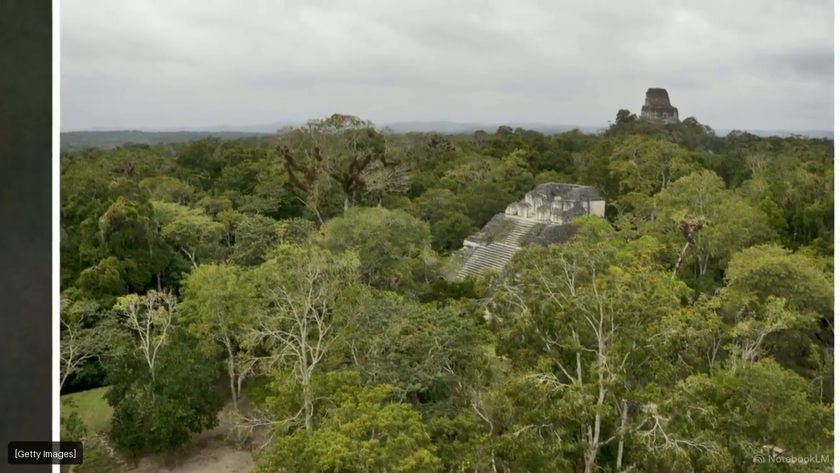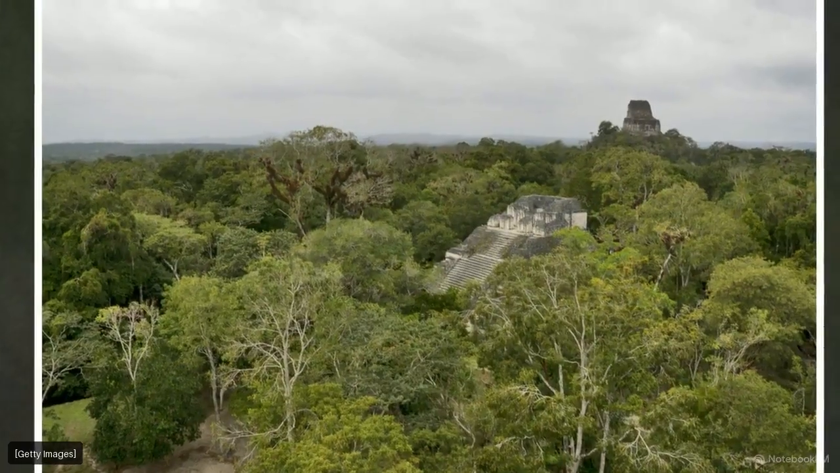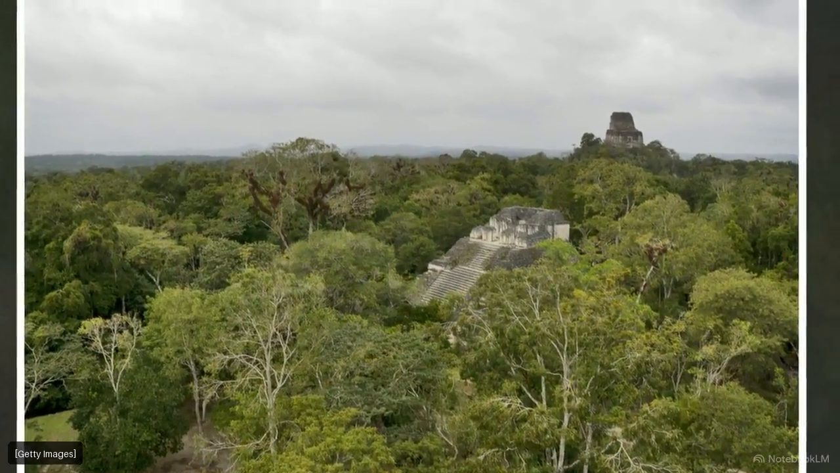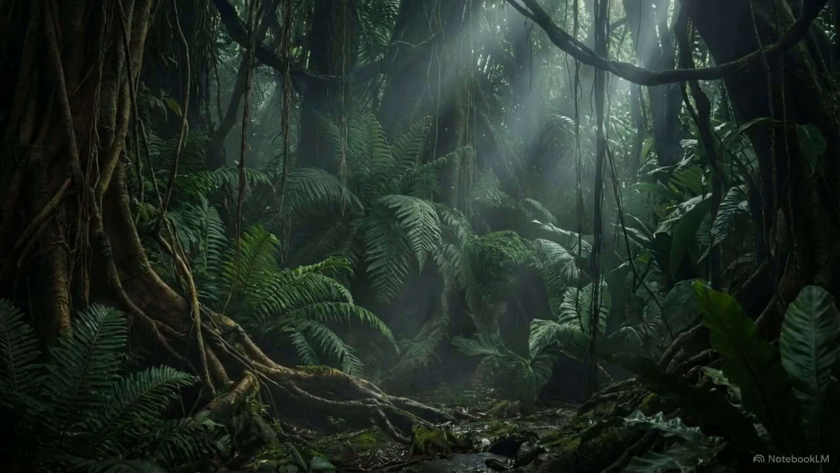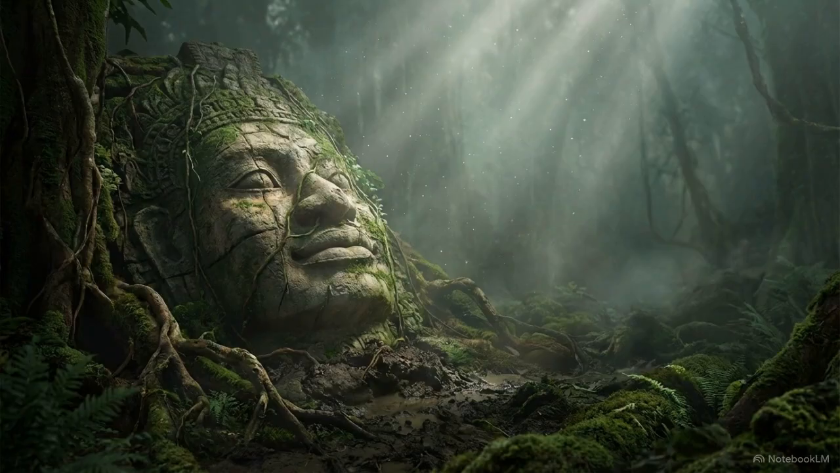We would find these massive, isolated stone peaks protruding above the canopy, but the vegetation was too thick to see what actually connected them. The reality is, the world's thickest jungles are not empty nature reserves. They are the overgrown graves of millions of people who built sprawling ancient cities.